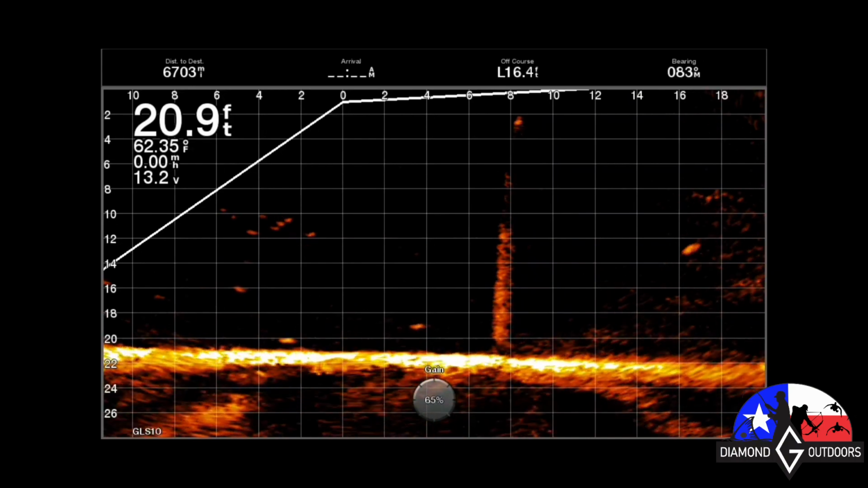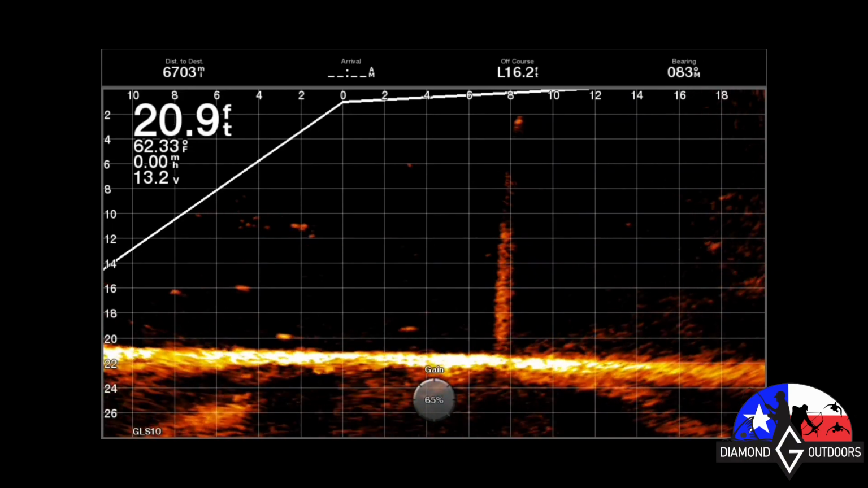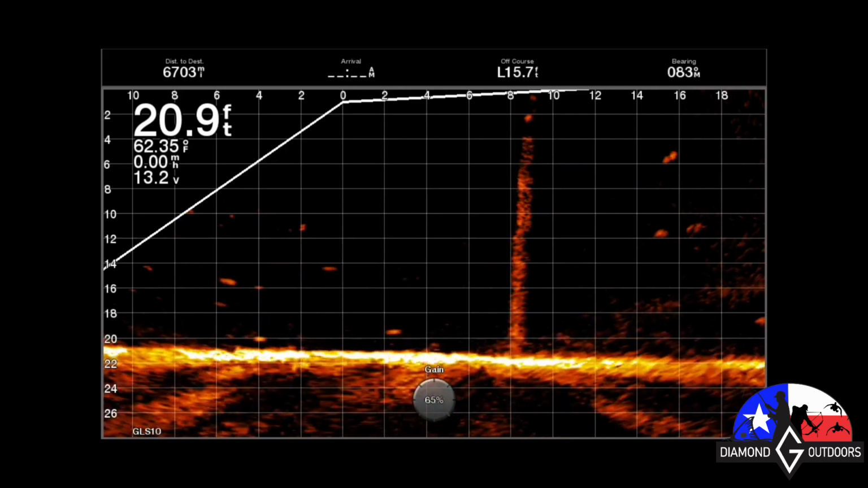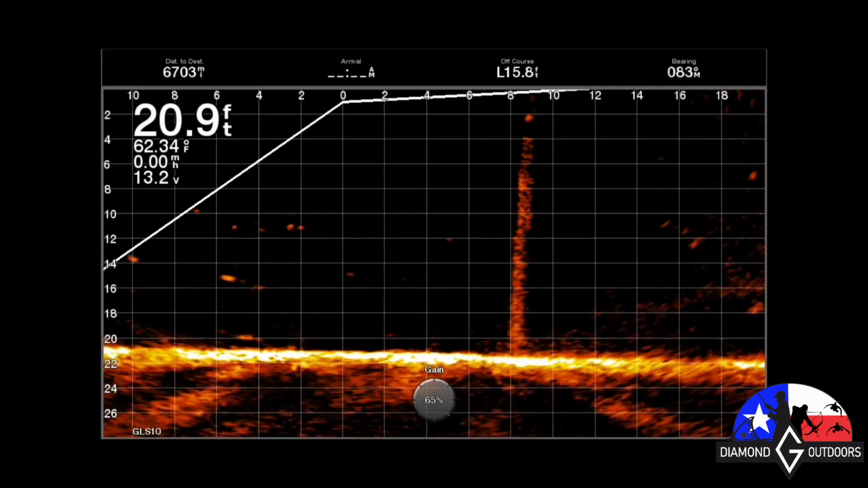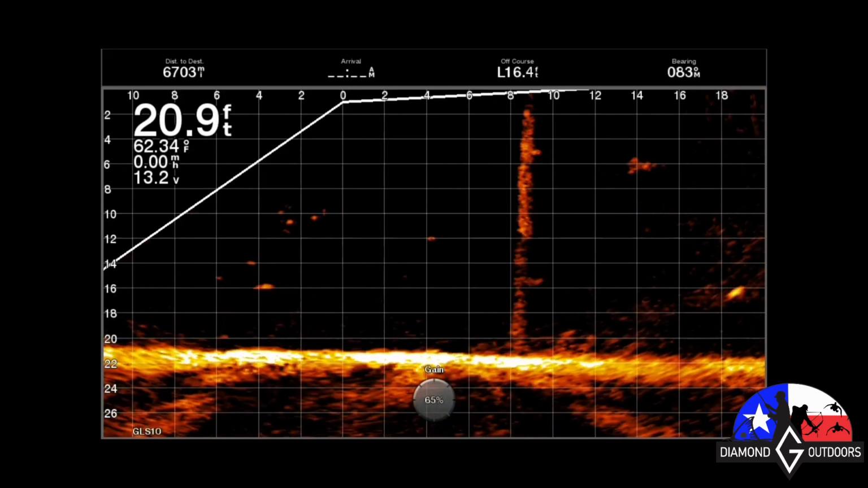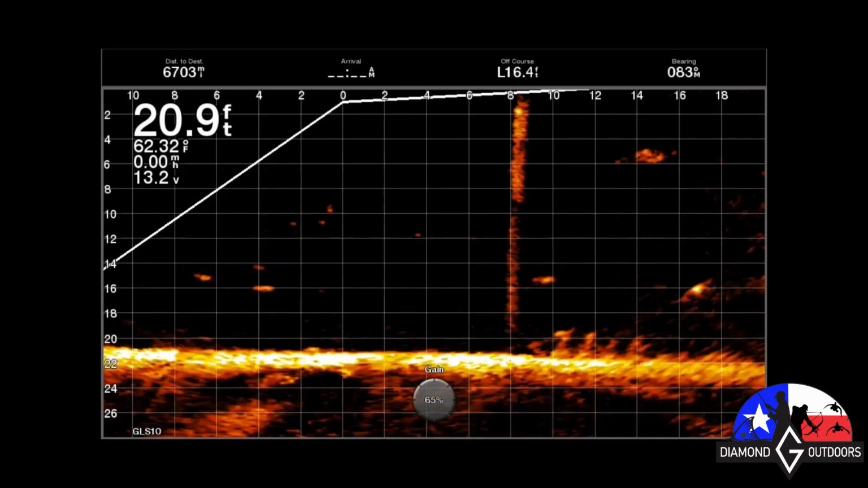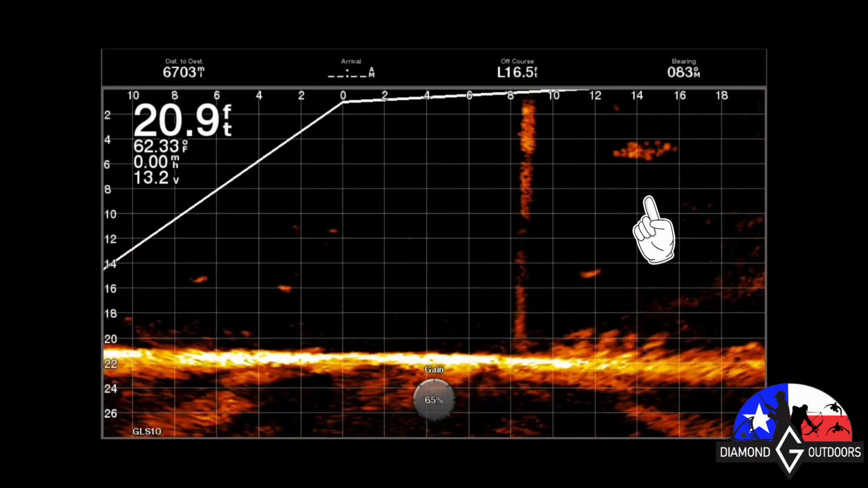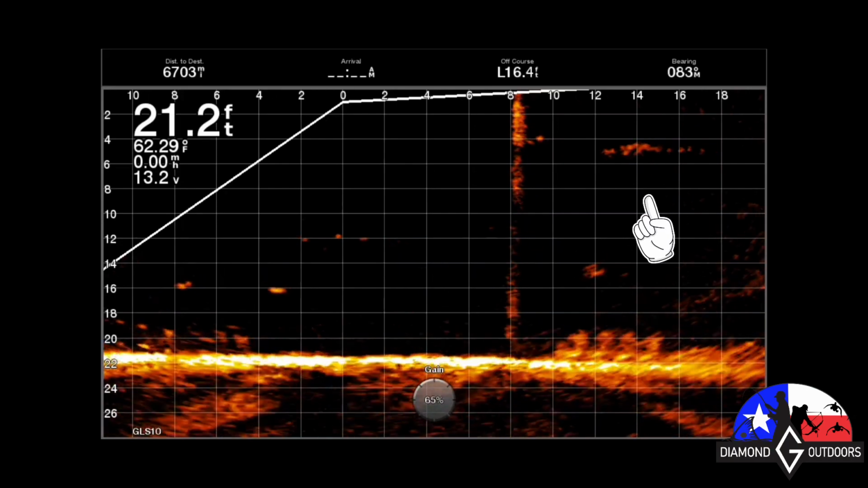You can see on the left of the screen, that's a bunch of crappie. About 4 foot down. Or no, actually about 12 to 16 foot down. And about 2 to 4 foot back behind where I was recording. You see that big old bait ball on the right hand side as I'm scanning through there.